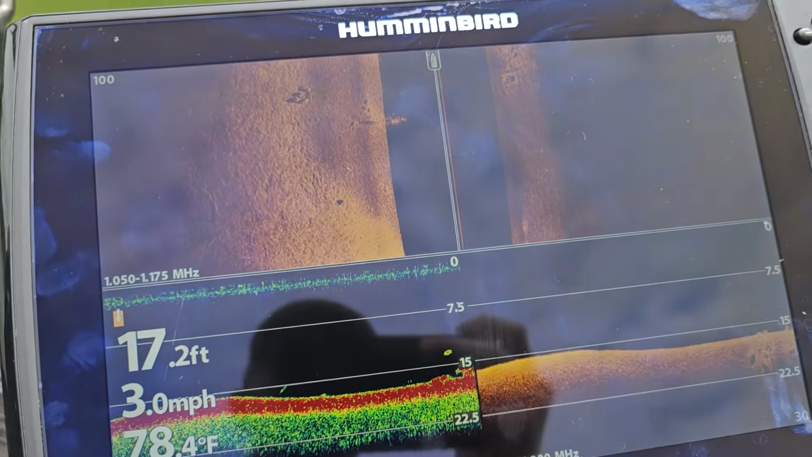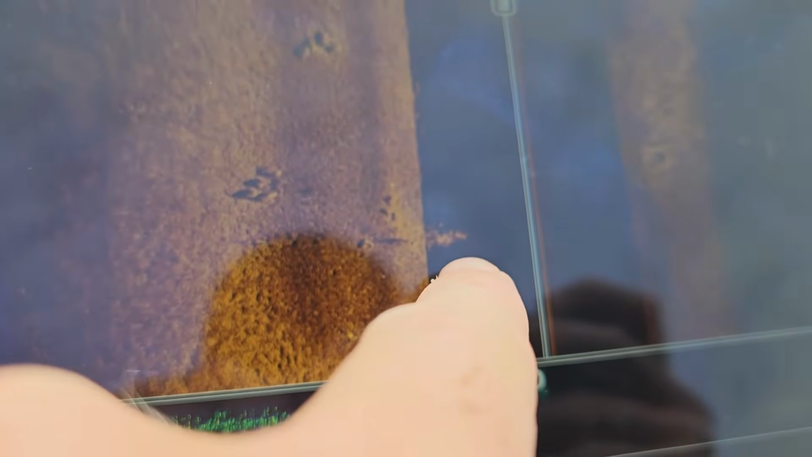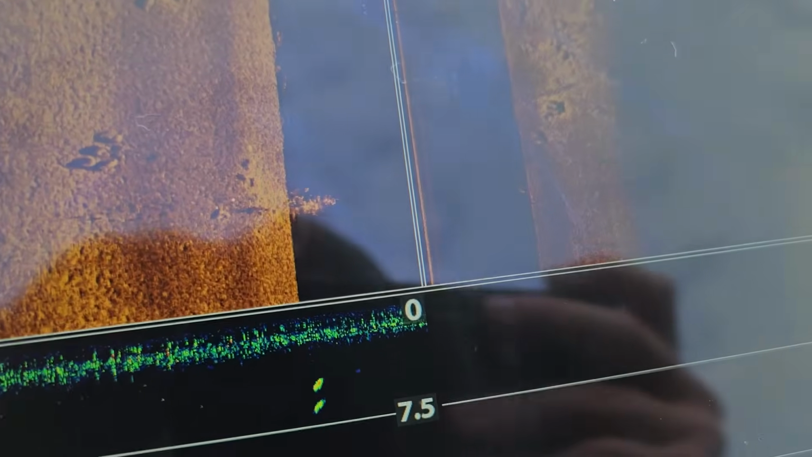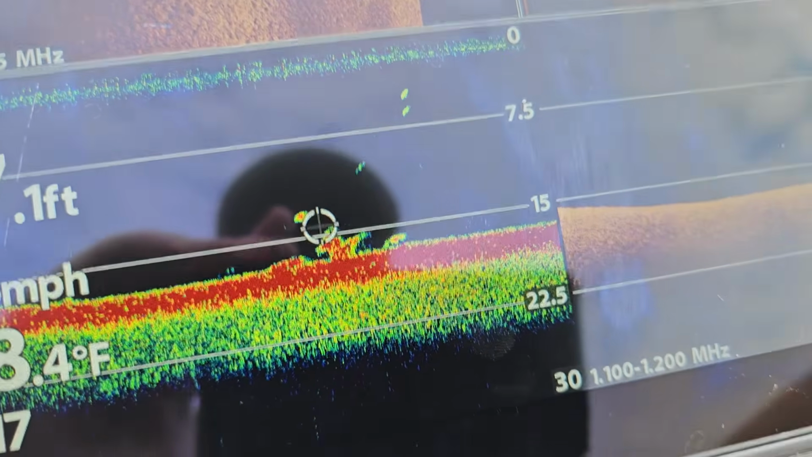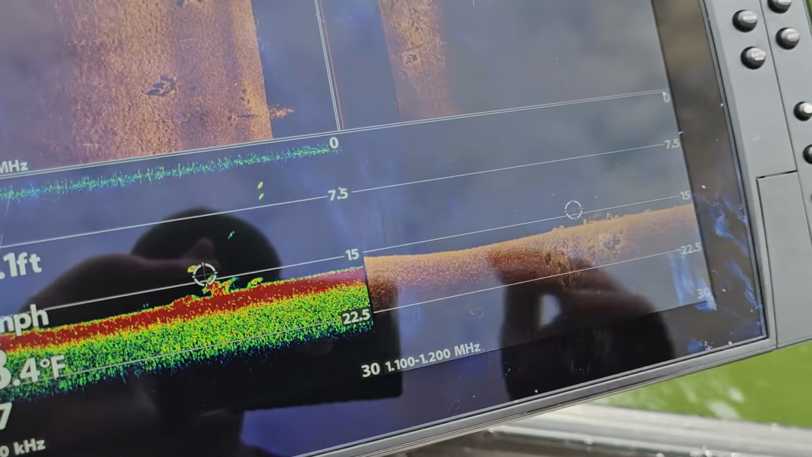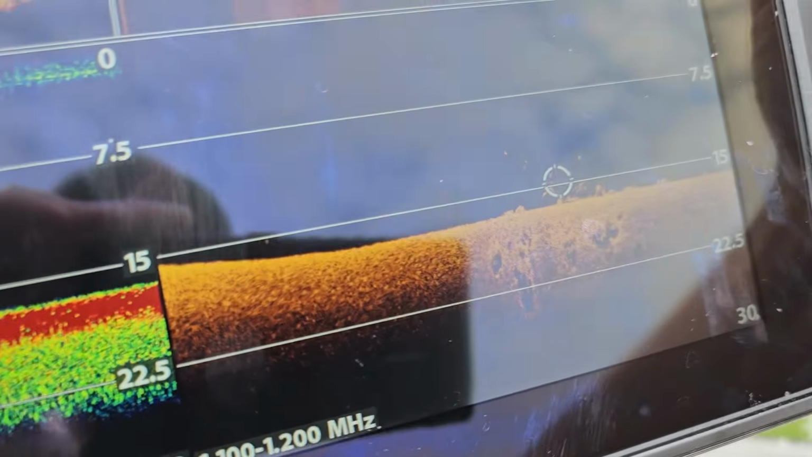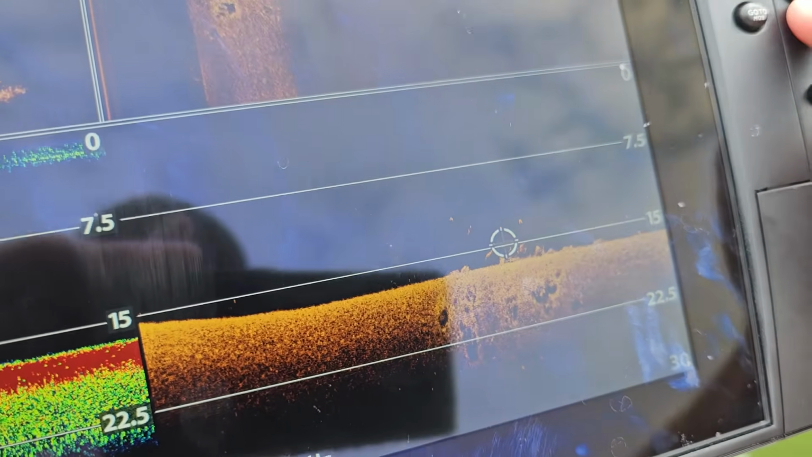Okay, you guys, so we've been scanning for about 30 seconds now, and I've just found a brush pile out there. That looks like somebody's crappie tree they've dumped down there. So if we want to make a waypoint, this is the bottom, this is scanning down, and we're going to drop a waypoint on it. So we're going to scroll our cursor over to that, and we're going to hit mark. All right.